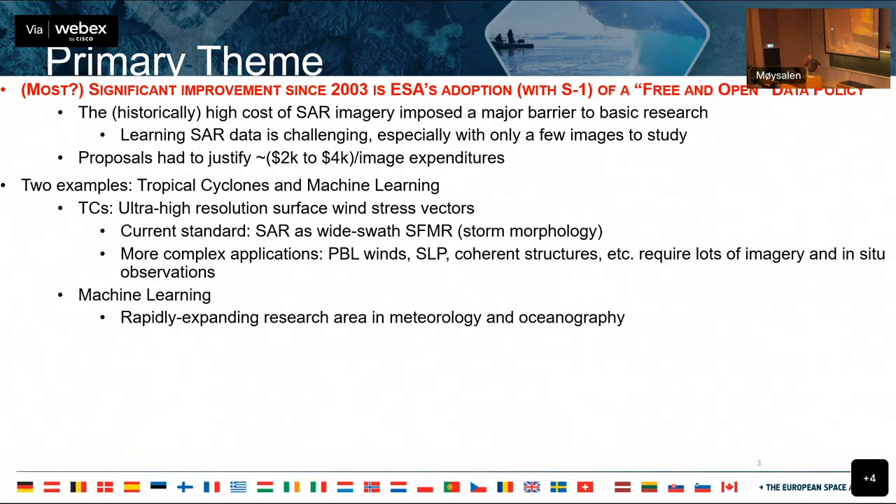So, learning SAR data is very challenging. And if you only have a few images, it's very hard to get moving. And if you wrote a proposal to get some money to do some research, you would have to justify this enormous image cost to a program manager, which from experience I know was very hit or miss.